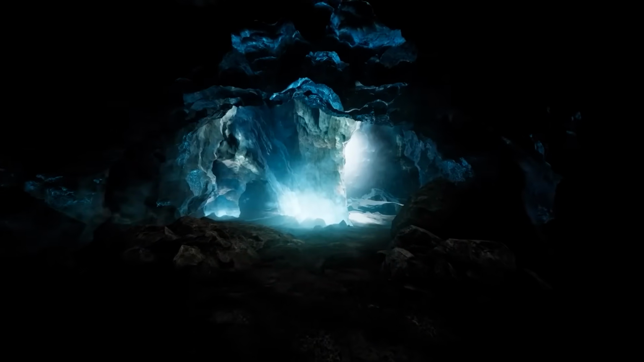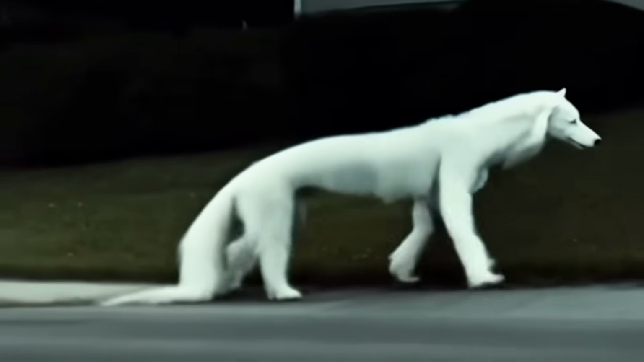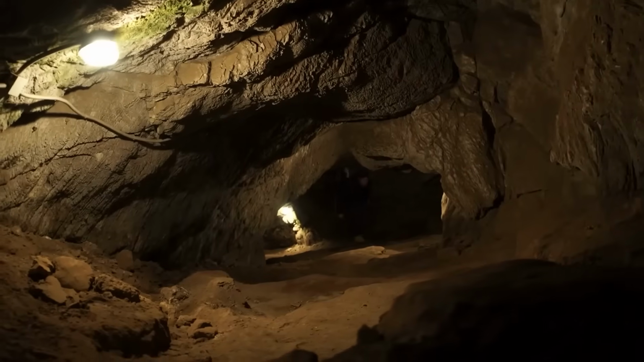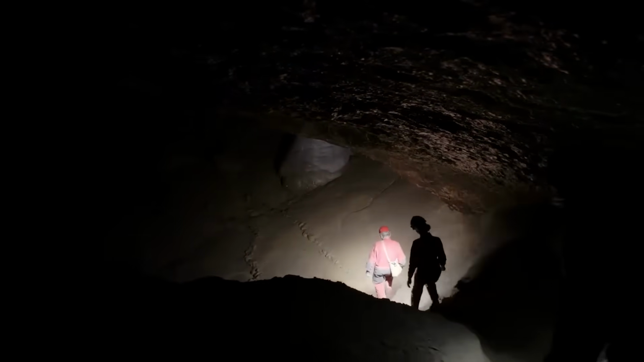Some say it can hypnotize travelers, making them lose their way until the creature disappears. It's almost ghost-like, vanishing into the shadows and reappearing when you least expect it. People who encounter it often report this overwhelming sense of dread, like the creature is studying them before deciding whether to attack. It's considered a spirit as much as a physical being. There are rituals in Madagascar designed to keep it at bay.